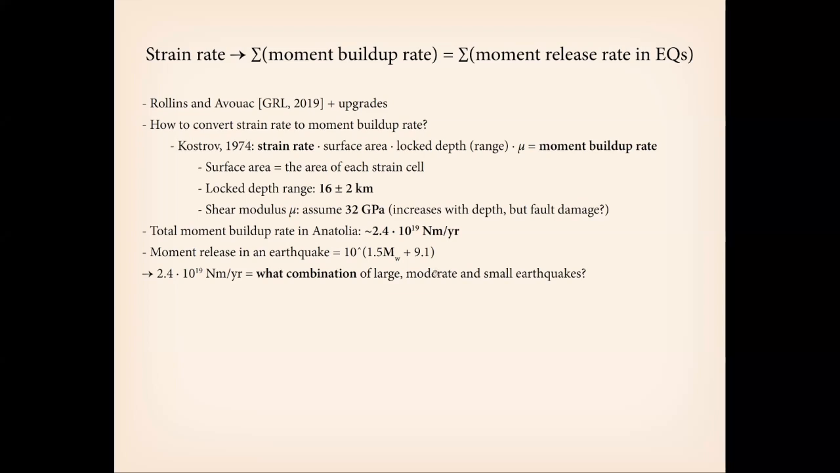So now we want to look at how small and large and moderate earthquakes might specifically pair up to do so. What would be the partitioning? Would small earthquakes do most of the work, or would large earthquakes do most of the work? And what are the numbers? So for clues on that, we can turn to the instrumental earthquake catalog in Anatolia.